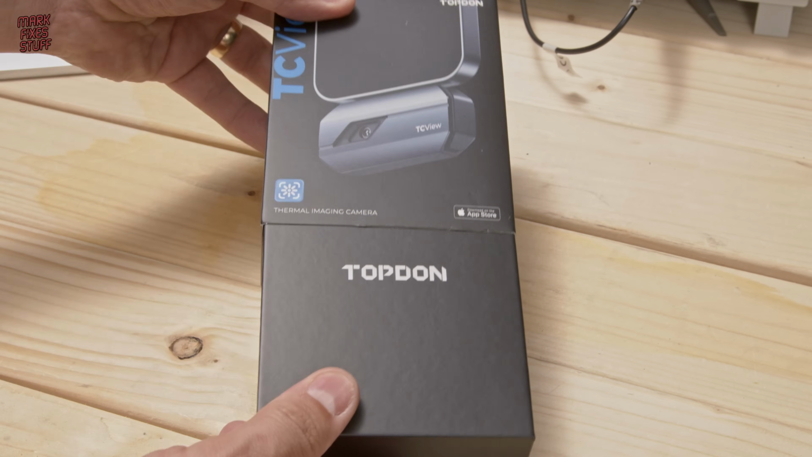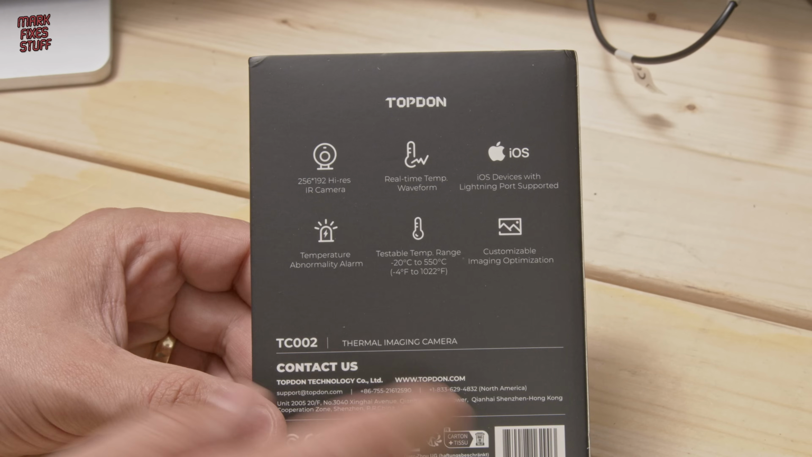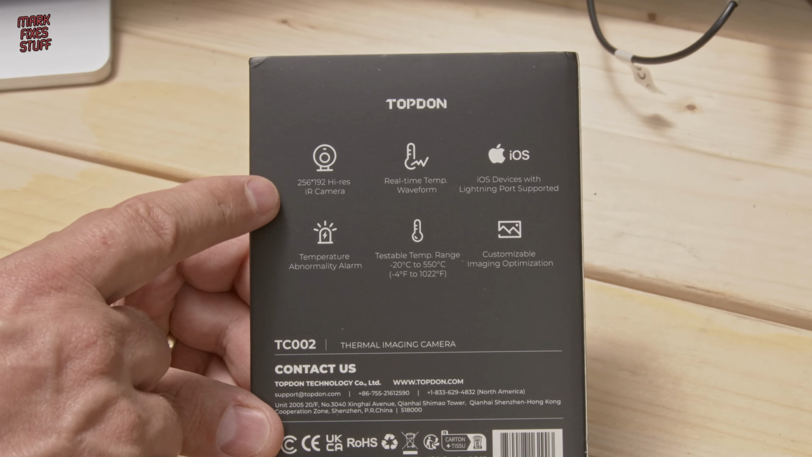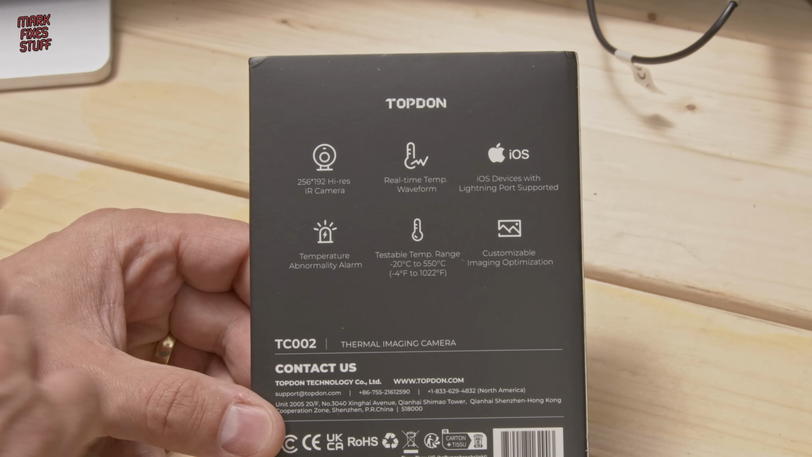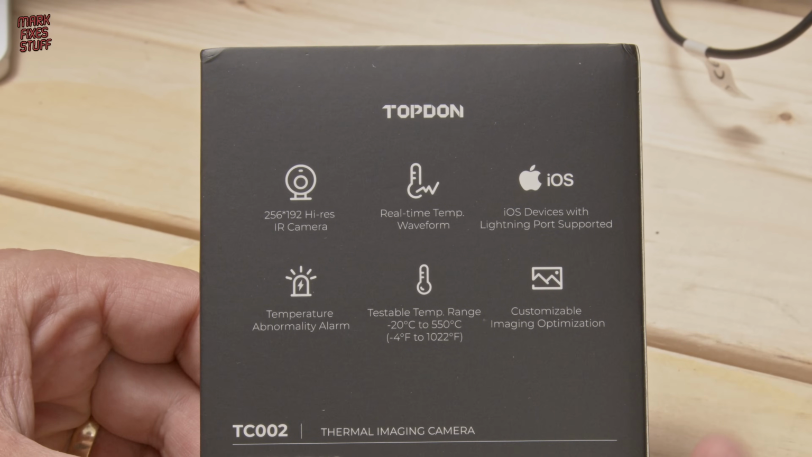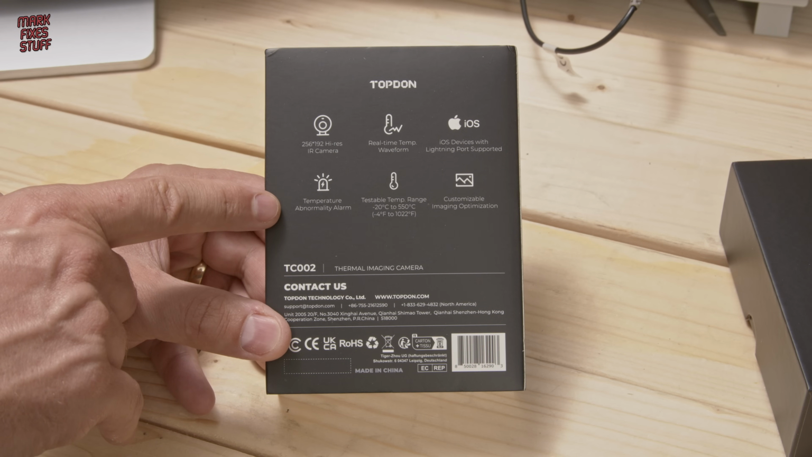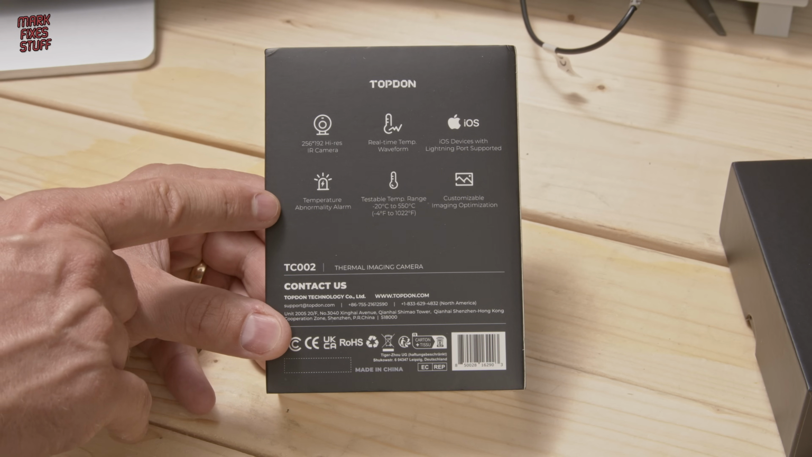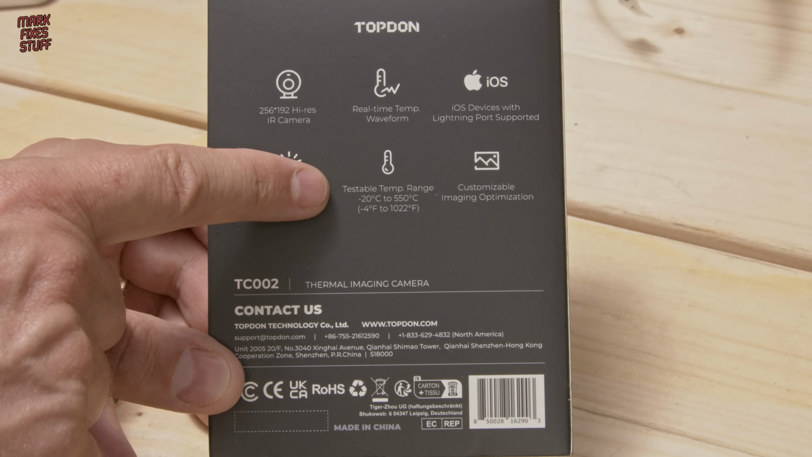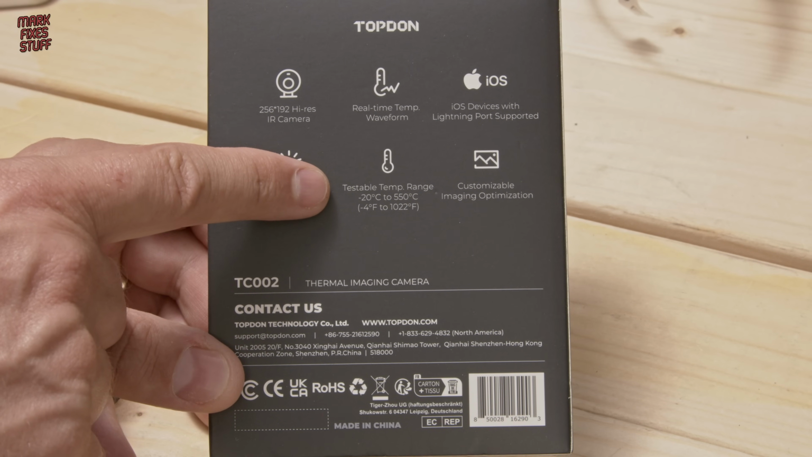Luckily this one comes off with a minimum of effort. Some of the specs and an explanation on how these things work. It's a 256x192 high-res IR camera that shows temperature changes in real time for your Apple device. You can set an alarm if a temperature goes over a certain threshold in the software, and the testable temperature range is minus 20 degrees centigrade to a whopping 550 degrees centigrade.